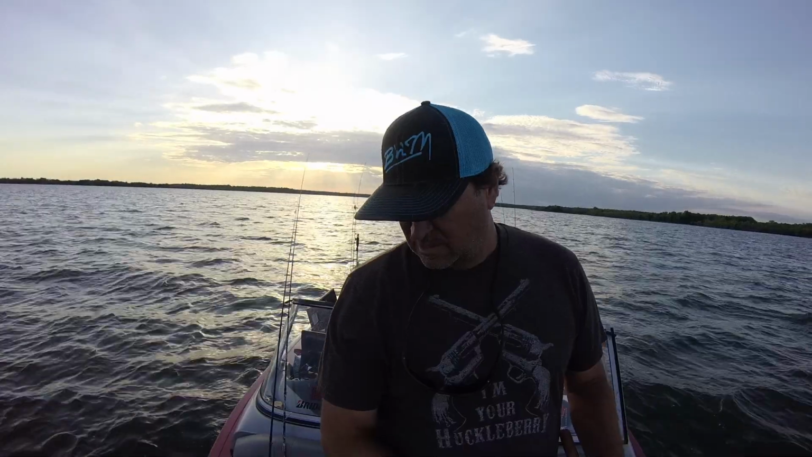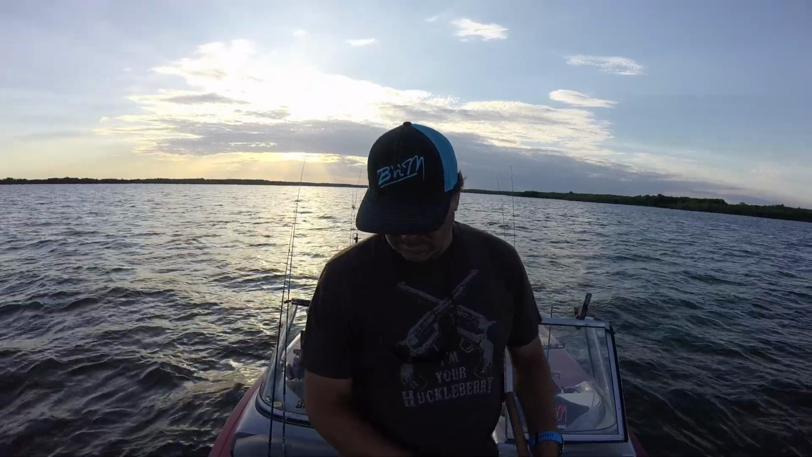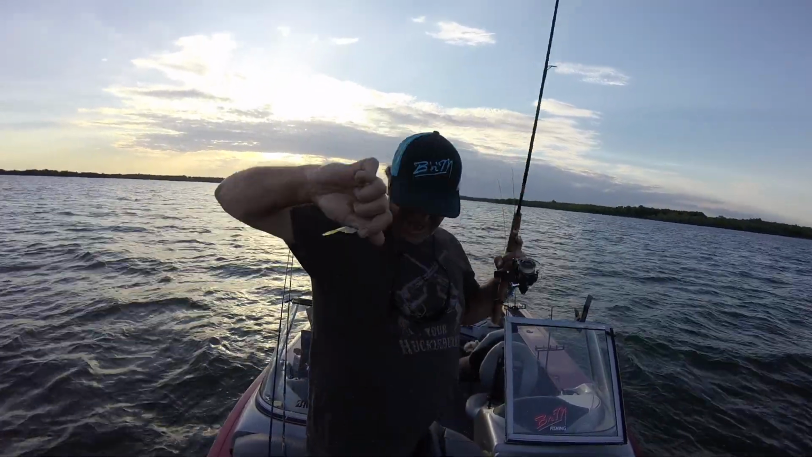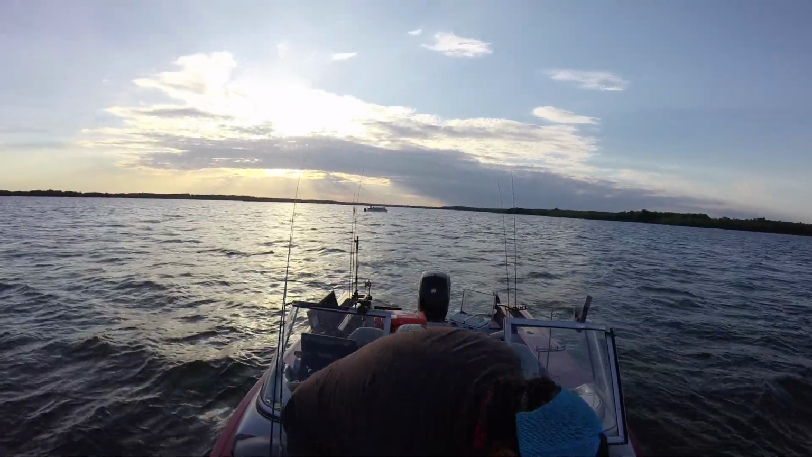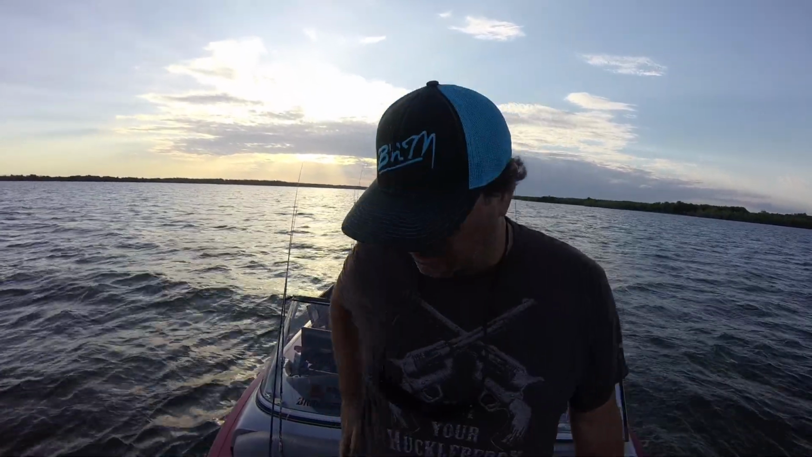After that sun went down, I made about 4 more casts with the Sardis Gold. I didn't have any luck. I'll get it down here. Start reeling it up real slow. And voila, crappie. Another 10-inch crappie. It's too easy. Too easy once you determine the pattern.